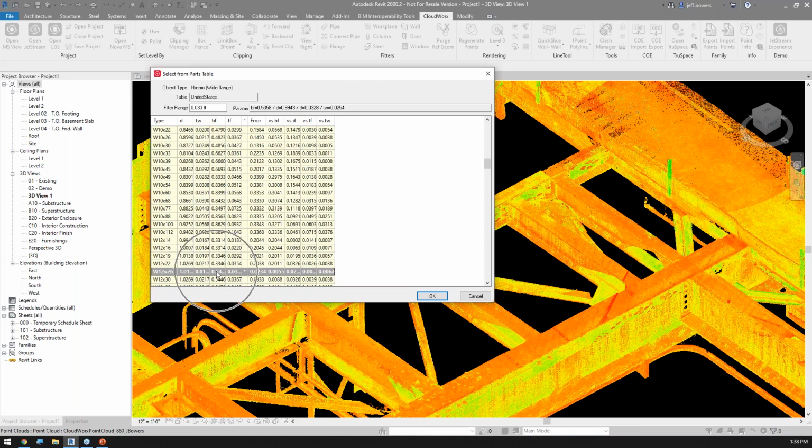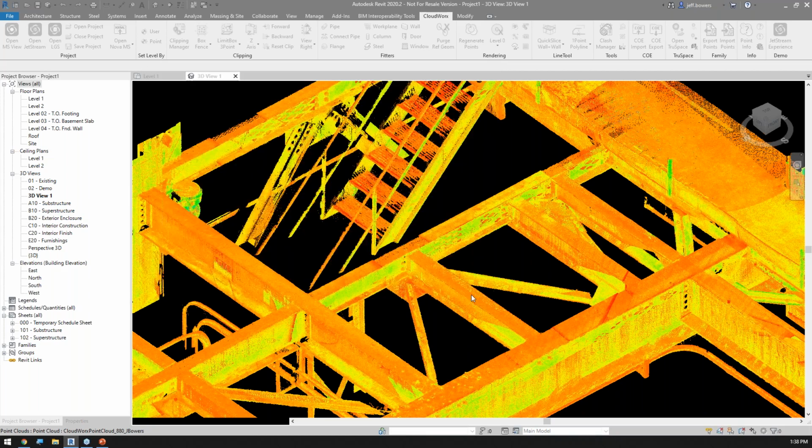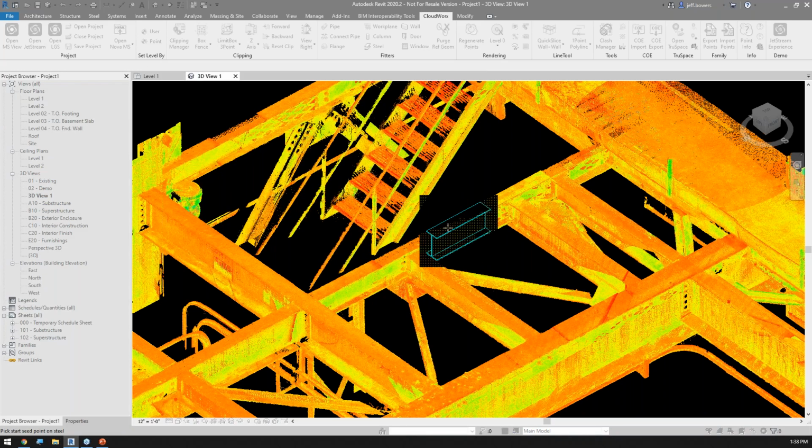It gives you the dimensional data on the left from the catalog. On the right, it gives you that same data compared to the point cloud. And here, stuck in the middle, it gives me a delta, the difference between the two. So it says, hey, I'm 0.02 feet difference. That's pretty good. I'm going to hit OK. And you'll notice that it brought in a Revit family and placed it right on top.